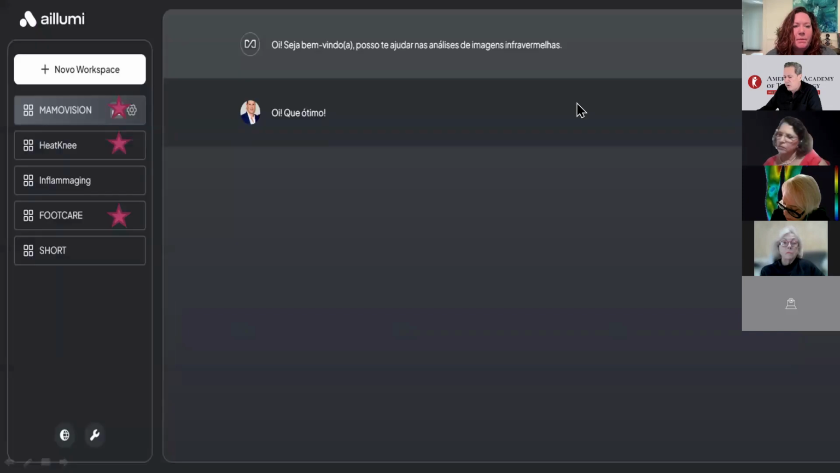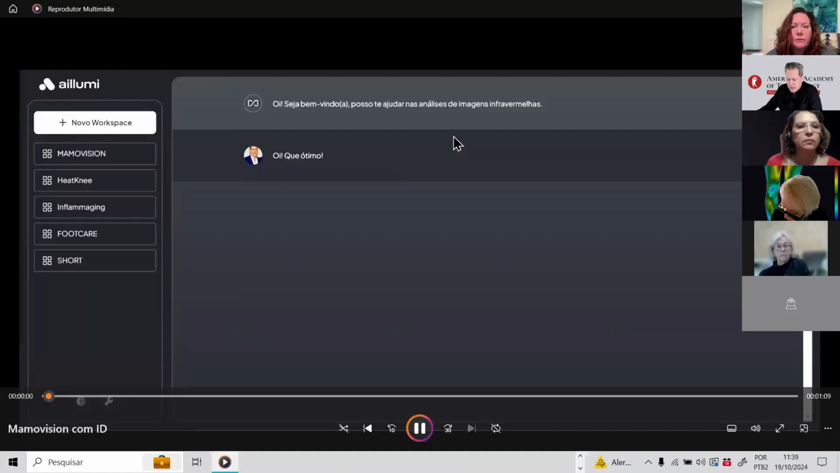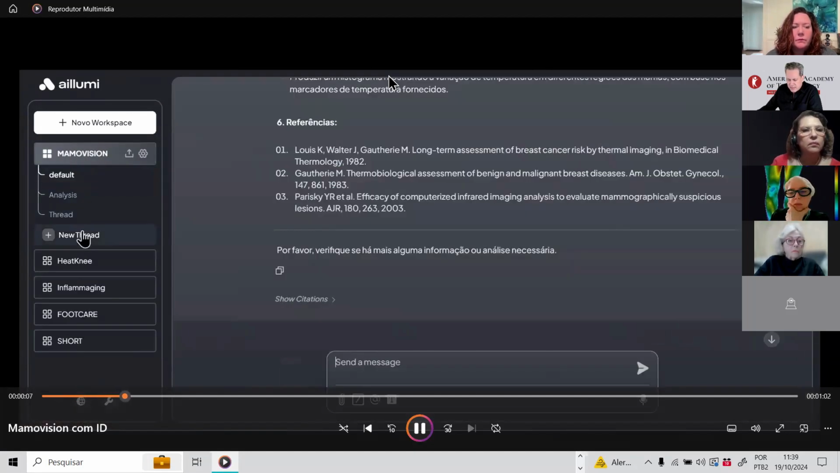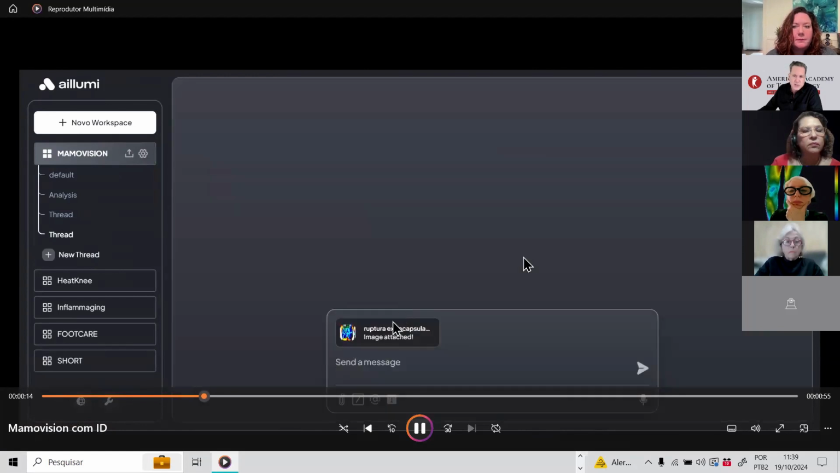So anti-inflammatory, antibiotics. And the last one, the breast evaluation, totally automatic. Here, okay. Almost there, sorry to extend so much. The breast, the most complicated situation, but there's a solution for that. All in English here. You choose the image. You can choose many images, lateral, oblique. So if you put more images, it is better.